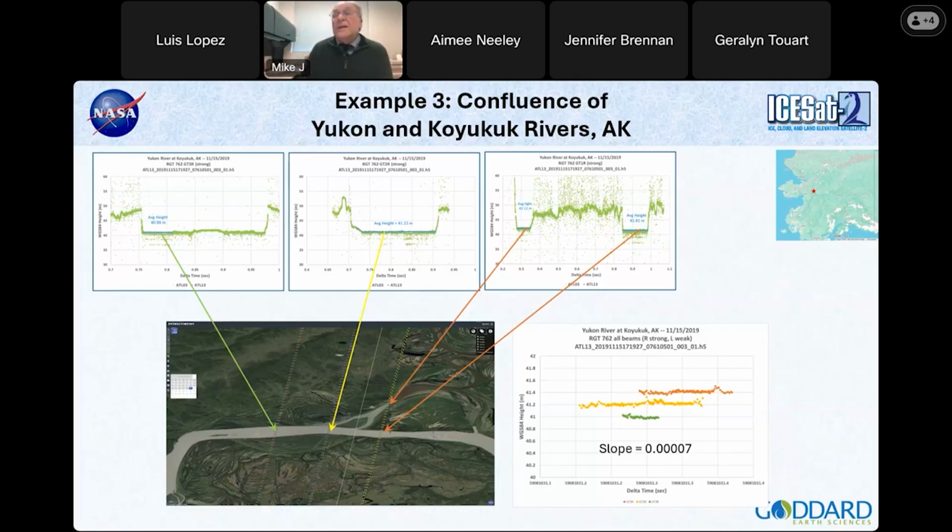If I start at the left, the lowest part of the river, we have an elevation of 40.99 meters, and then all the way to the cross, we have 41.41 meters. So I just took these elevations and transferred them over to this little plot. The river is coming in from the right, going down. This is the Yukon, and this is the Koyukuk right here.